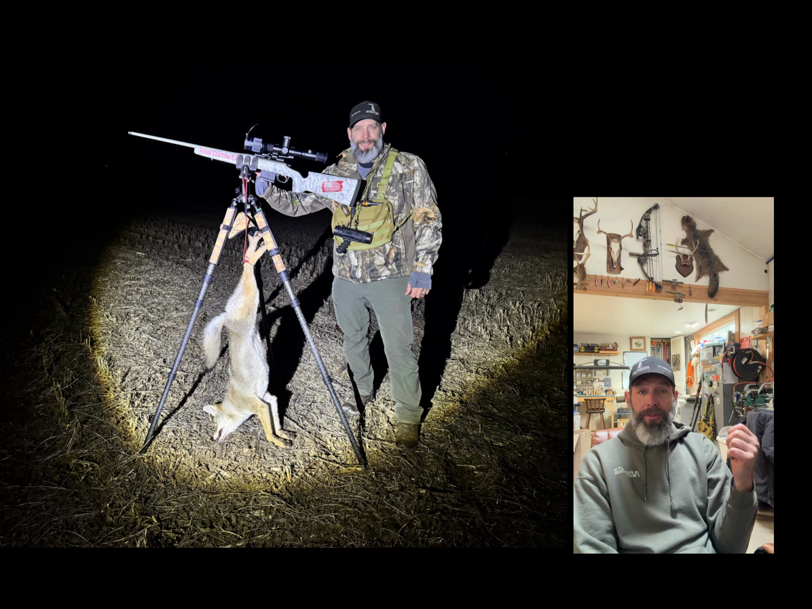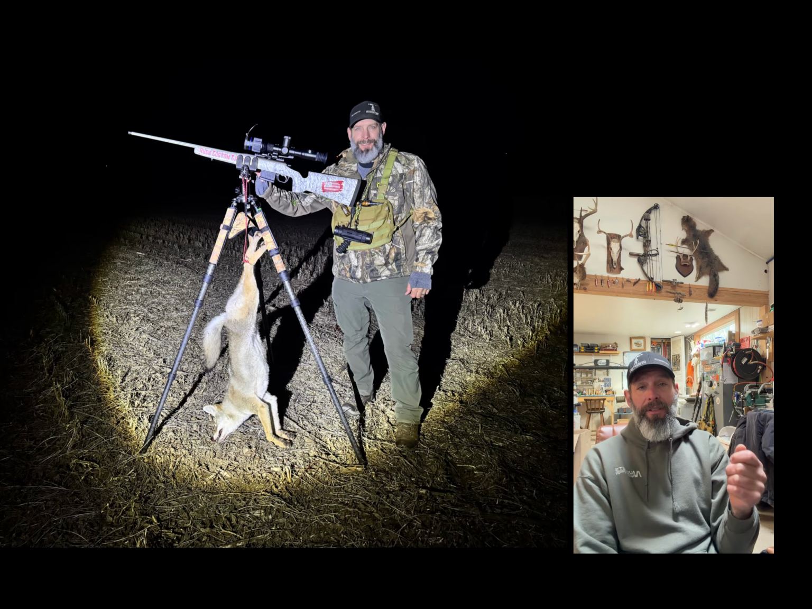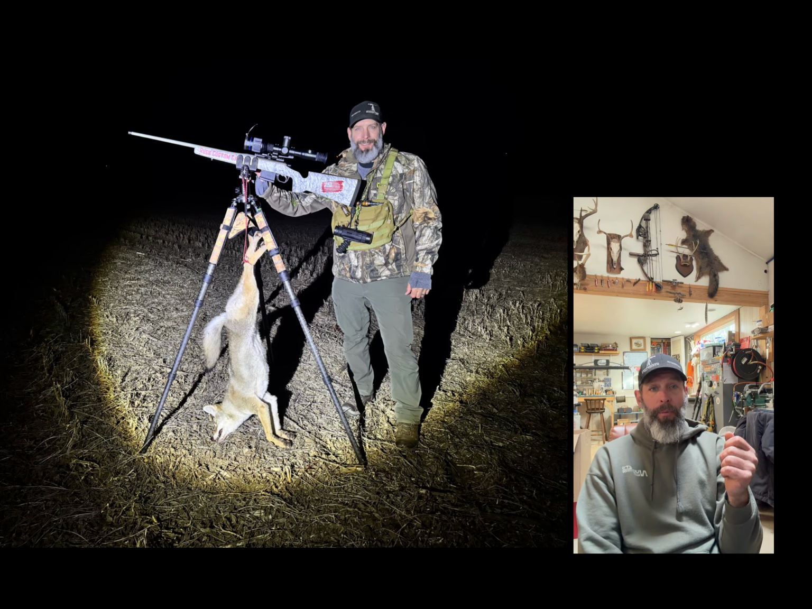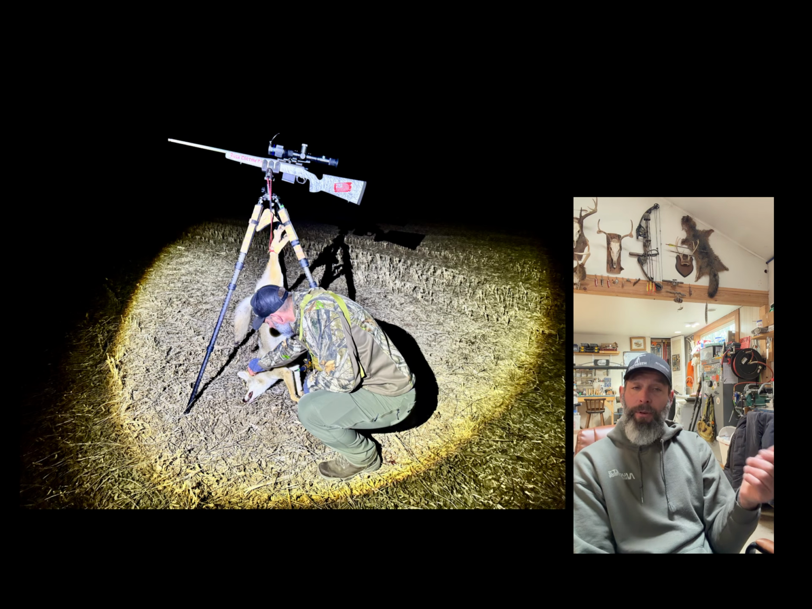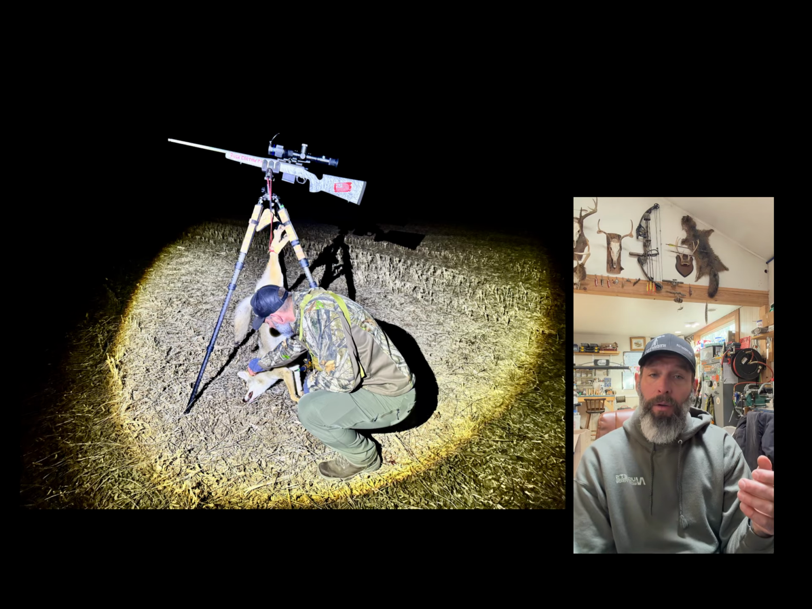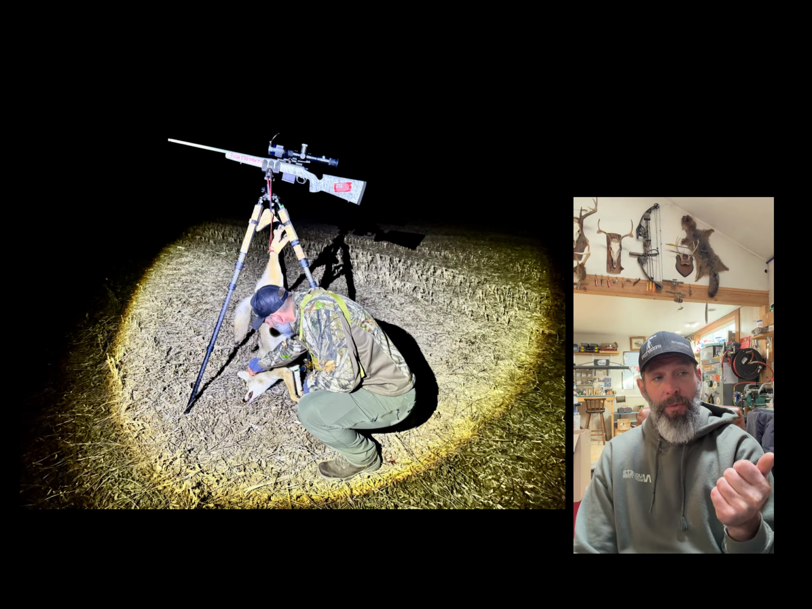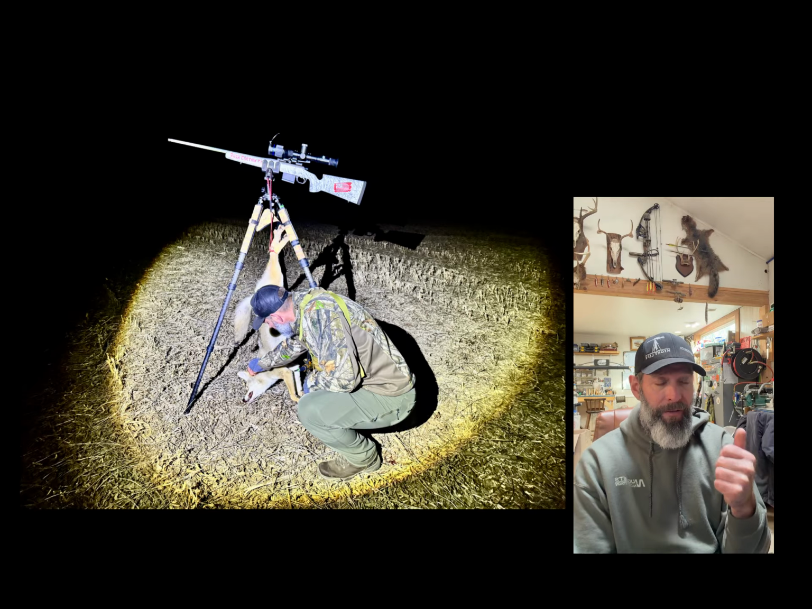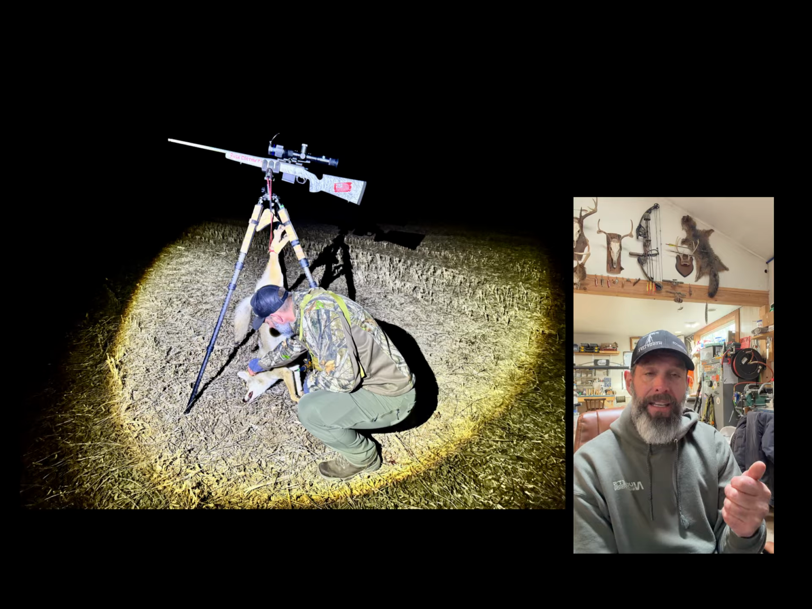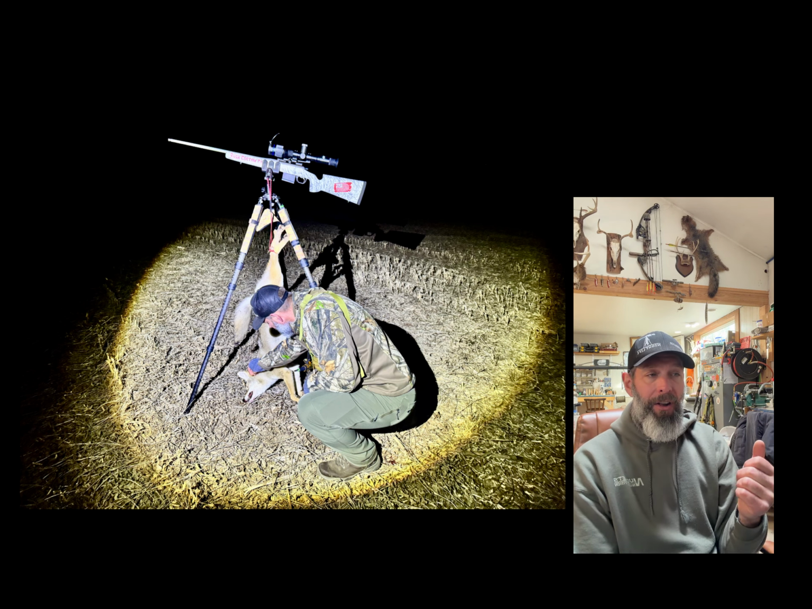Read the body language, watch the animal. How are they acting? What are they doing? Give them some time. I like watching the body language of coyotes on what my next step's going to be before I do anything else. And then time and experience is going to dictate what your next move is. Me personally, if that coyote is within range where I'm very confident he can hear that, that's probably one of the most killer calls you can use, hand calling.